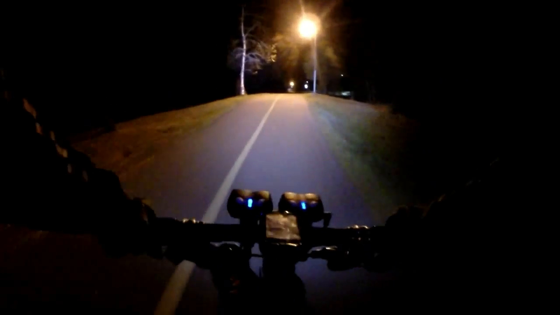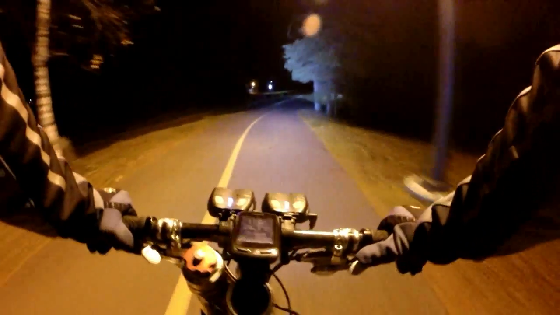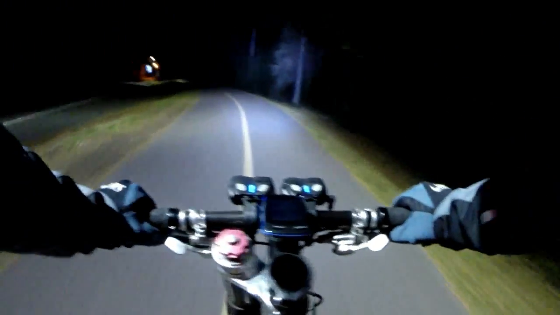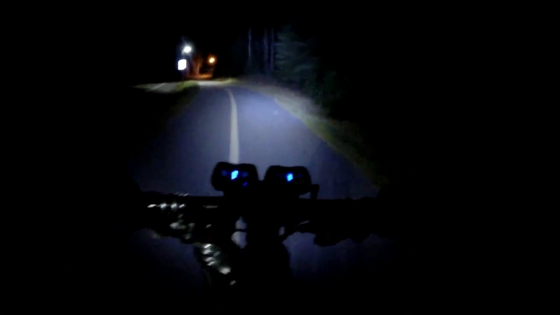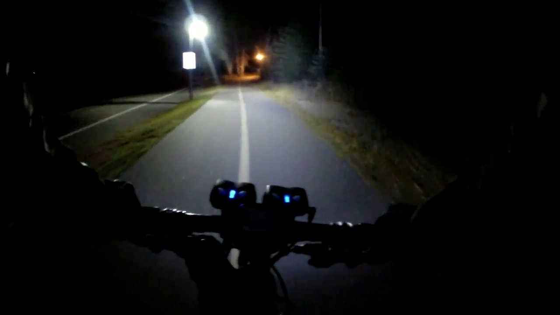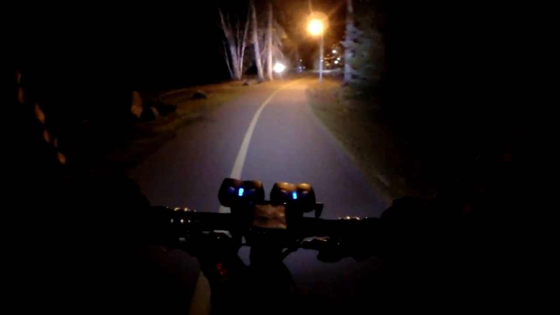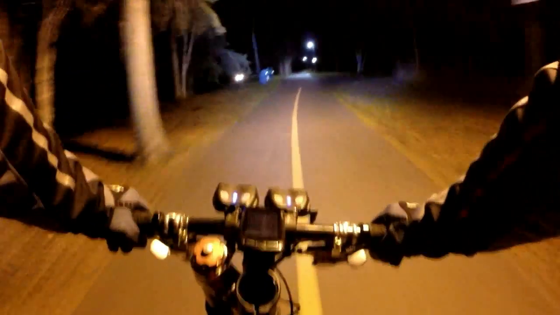See how fun this loop is. It just twists and winds. So far we've only seen one other person on it walking their dog. They're on the other side of the lake. We're now on the side closest to where I live. So you should see some more videos from me now.